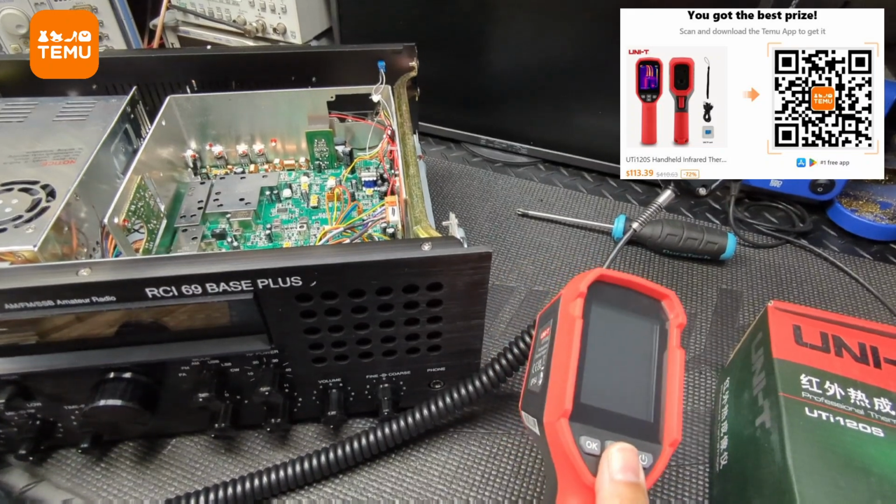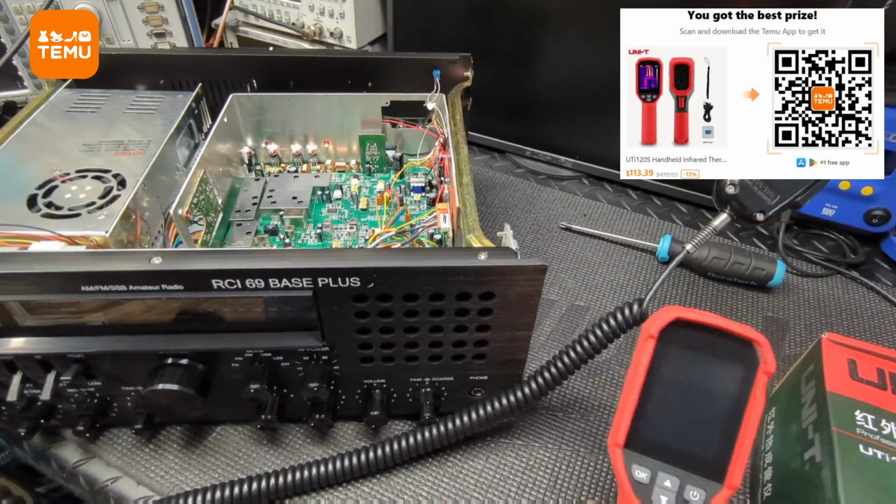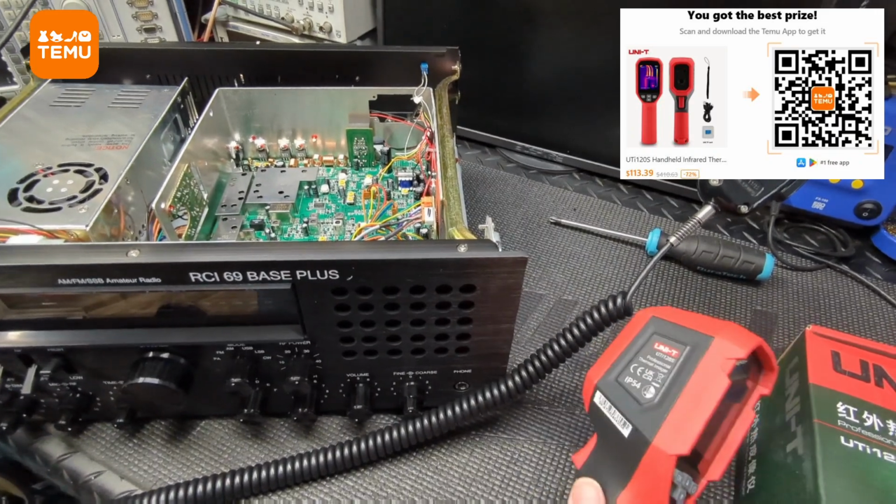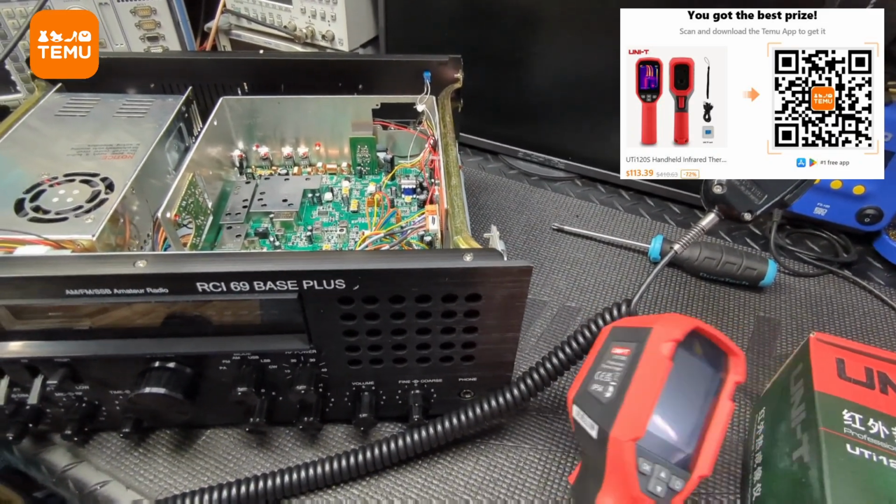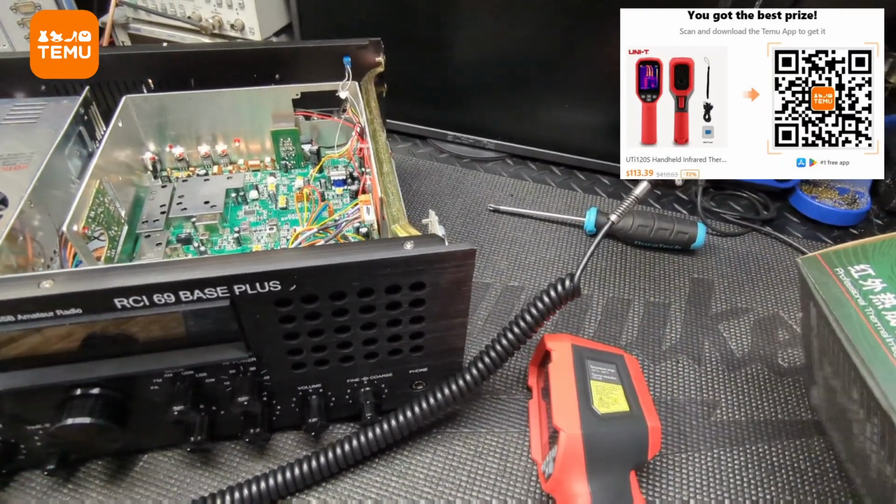I just wanted to talk to you about this because it has been coming in handy, but I haven't really had a good way to show you on camera lately how this could come in handy on someone's workbench, whether you're into radios, amps, power supplies, anything like that. So this is a rechargeable unit.